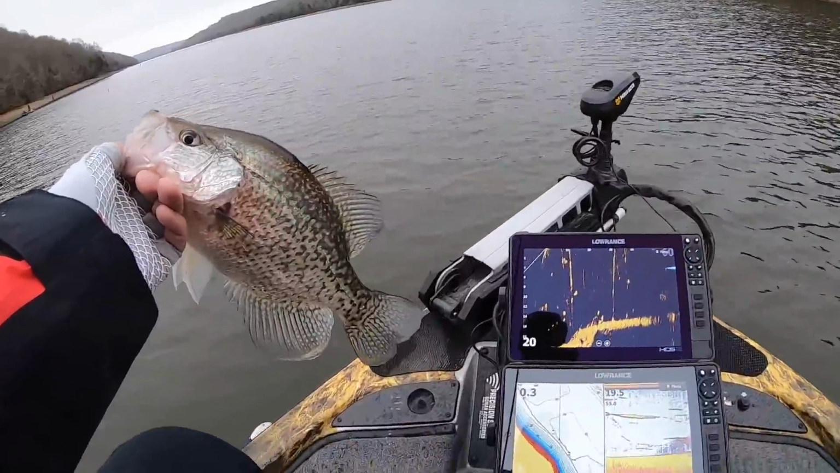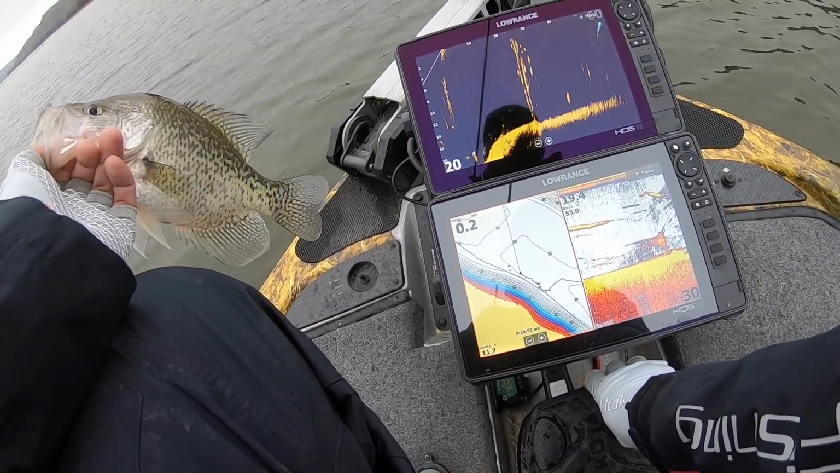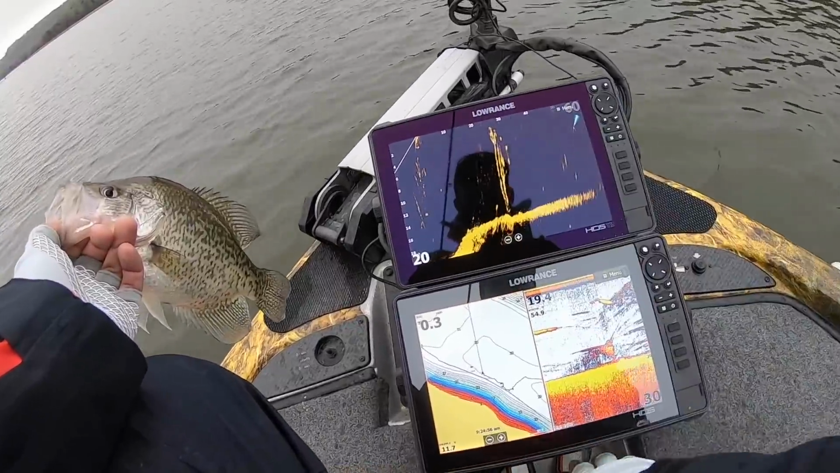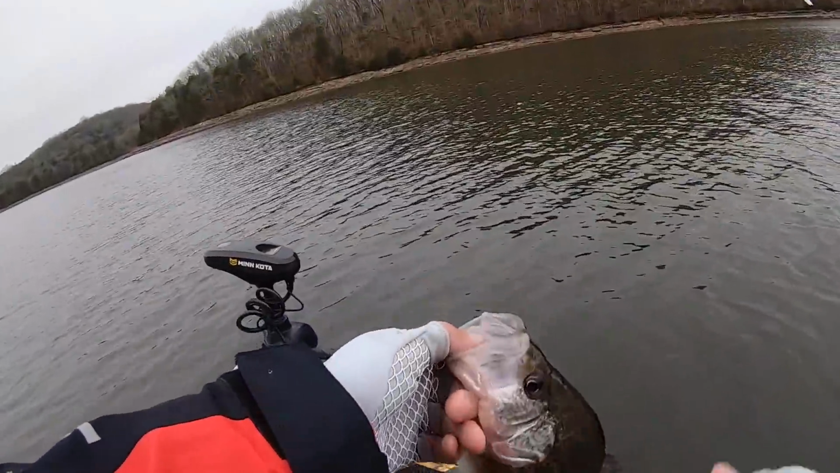Let me show y'all the school of fish he was in out here. There they are, right? Right there, suspended in the top of that tree. That's where he was. Let's get back in there and get another one.